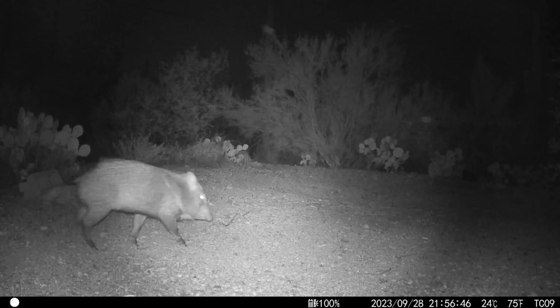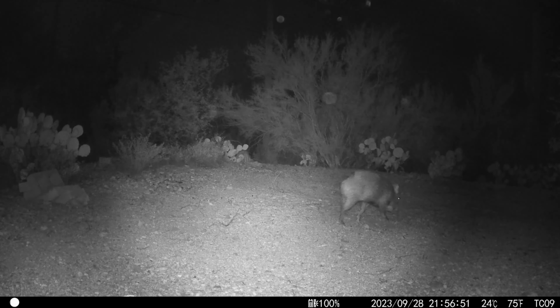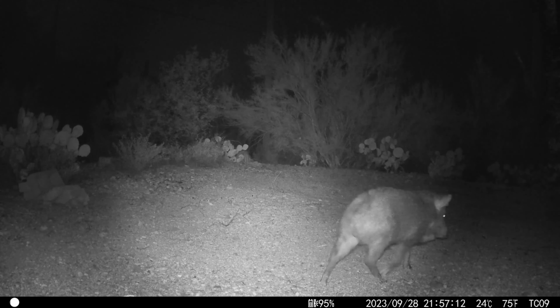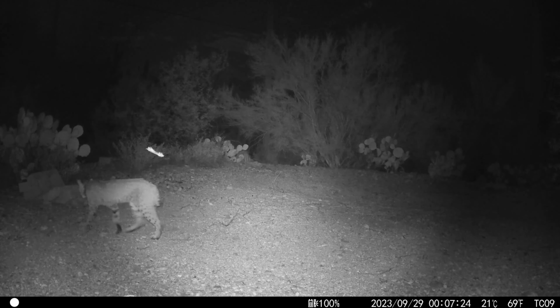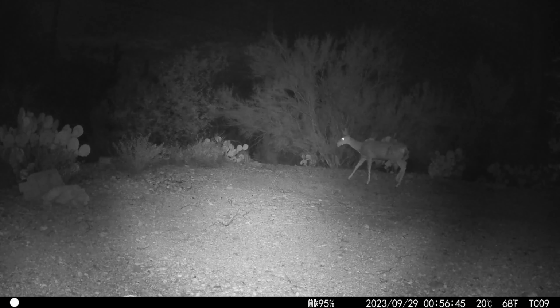Here is a javelina, and I believe it's the injured javelina that we caught back in the springtime, and she's pretty well recovered. Here's her travel partner. The folks at the Bobcats in Tucson Research Project tell me this bobcat's name is Luna, and she has kittens in the area that we should be on the lookout for.